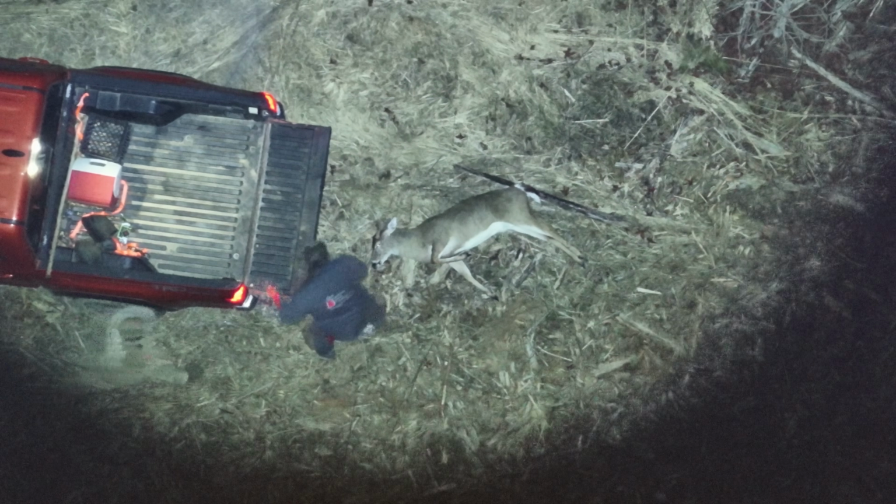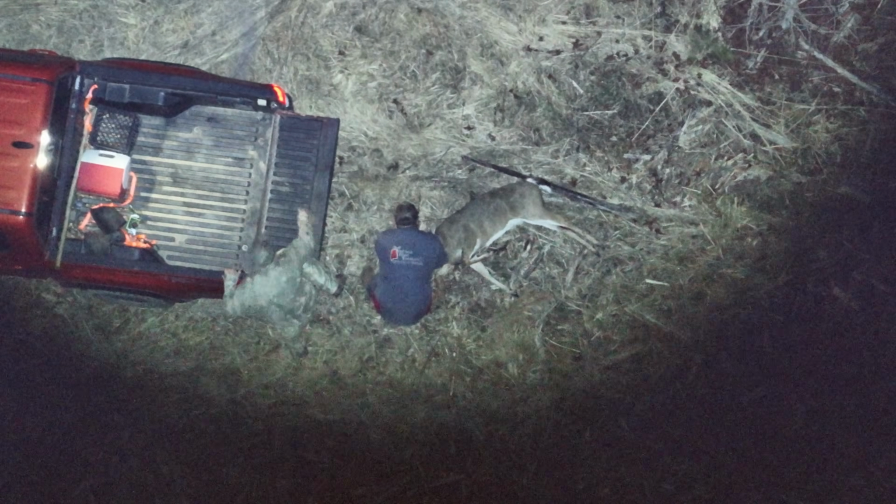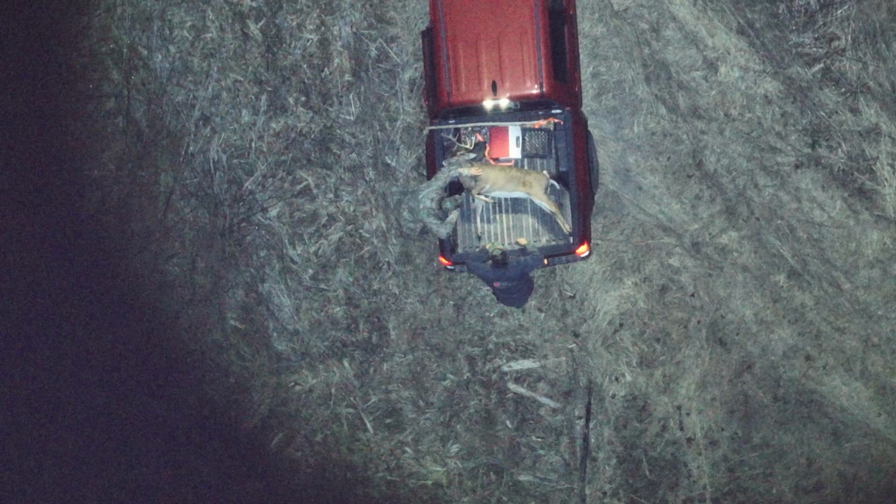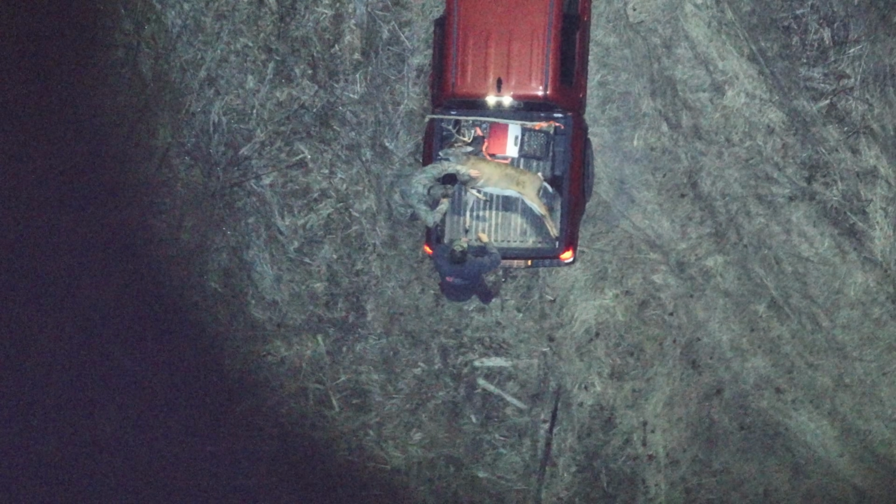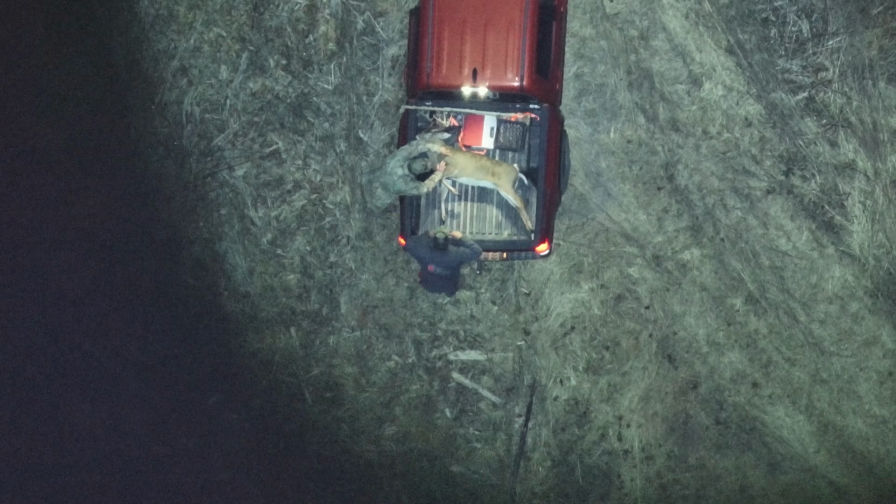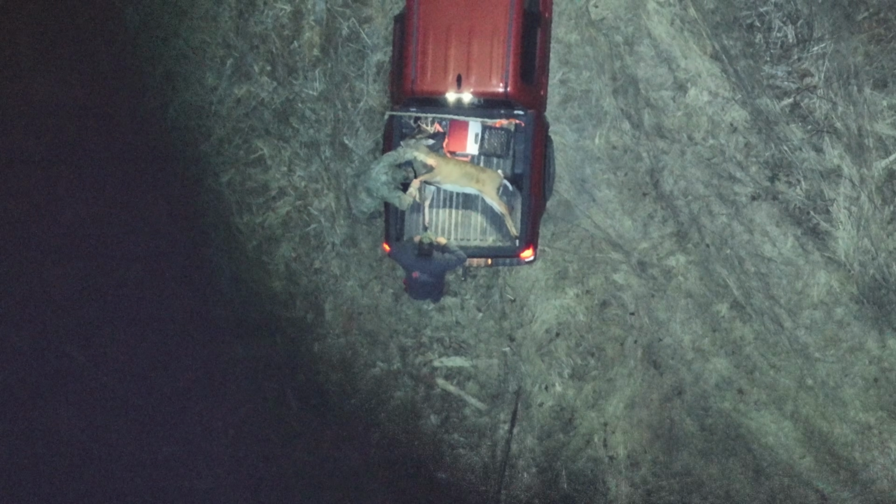Hand me his head, I'll get up in there. All right. Buckled him right up right there, didn't you? That's a good deer, dude. I wonder where the daggone bullet went. Yeah, I didn't see any hole or anything. Right there. Oh, you feel it? I think, right under the shoulder. Somewhere right in there. Huh. Oh, there it is. Nice. No? I may have scared him. It's somewhere in there.